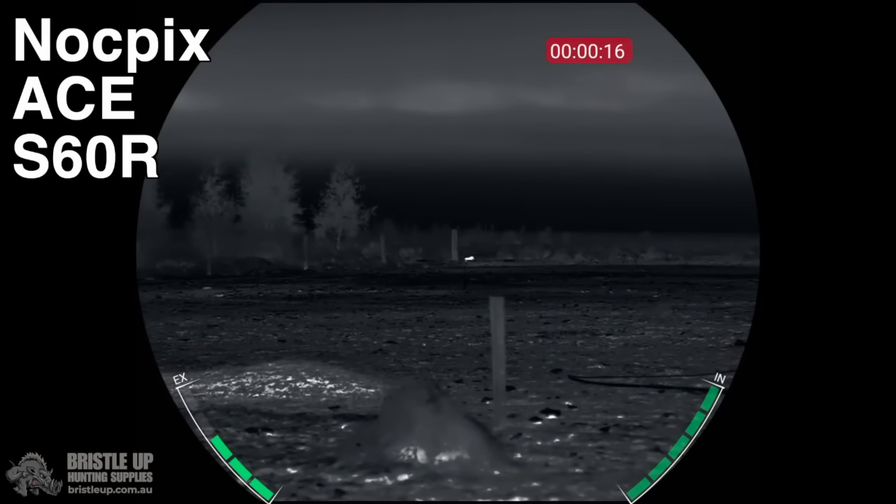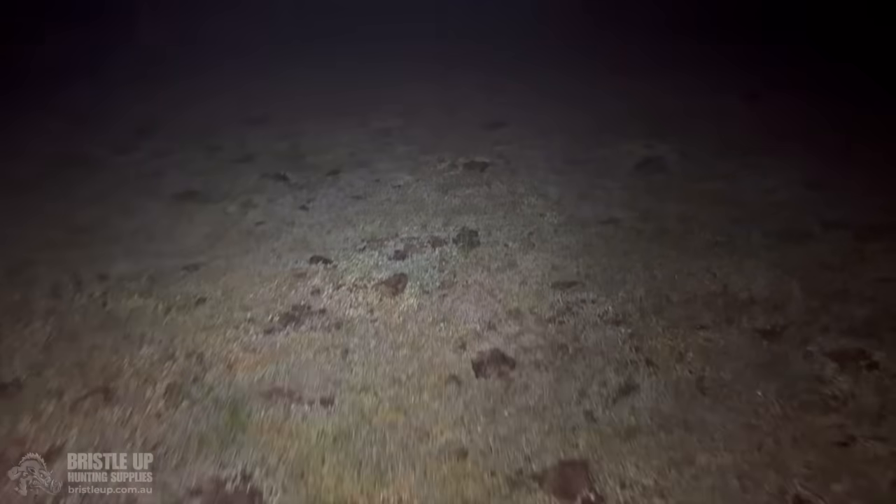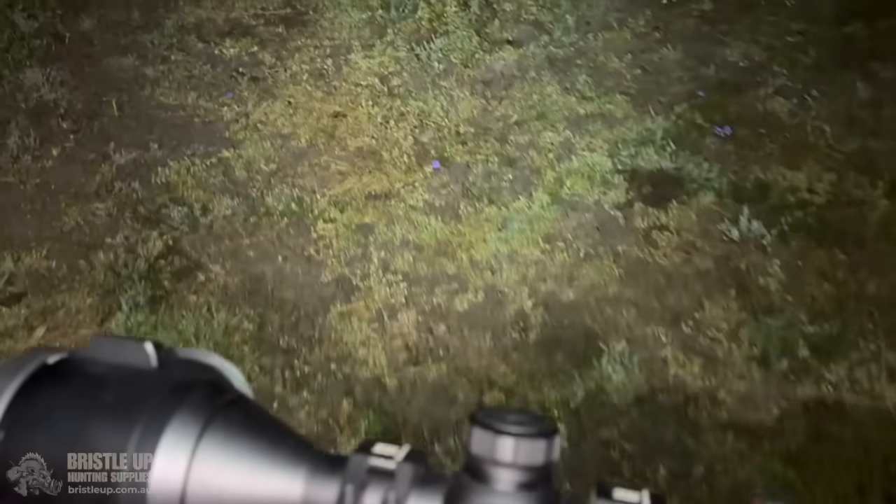Gotcha, mate. Righto. This fog is pretty thick here tonight, but I just saw this fox take off from a dam we drove past, and I got out there. This is the Magne-Tech Ace S60R on the Ruger Gen 2. 1280 still cuts through this fog quite good. I gave a few blows on this.